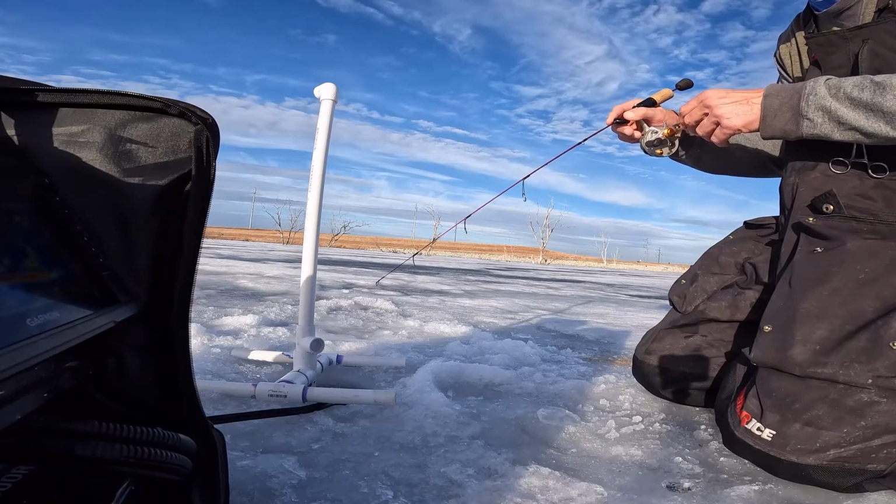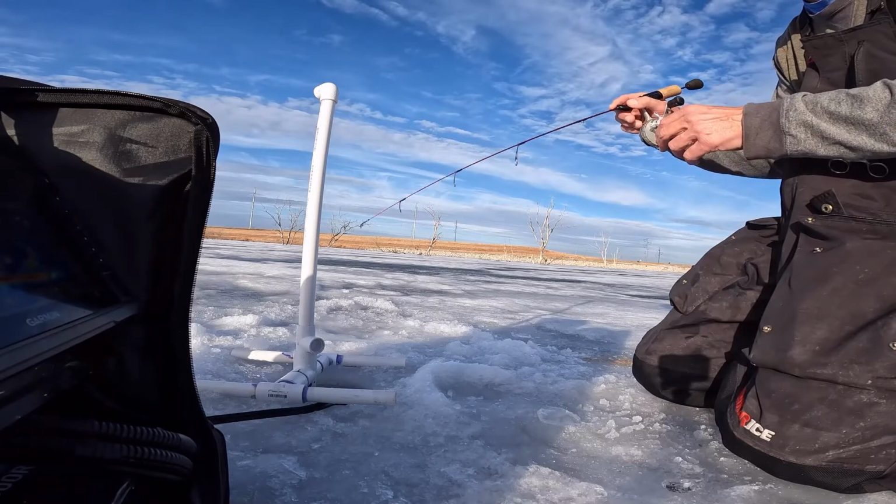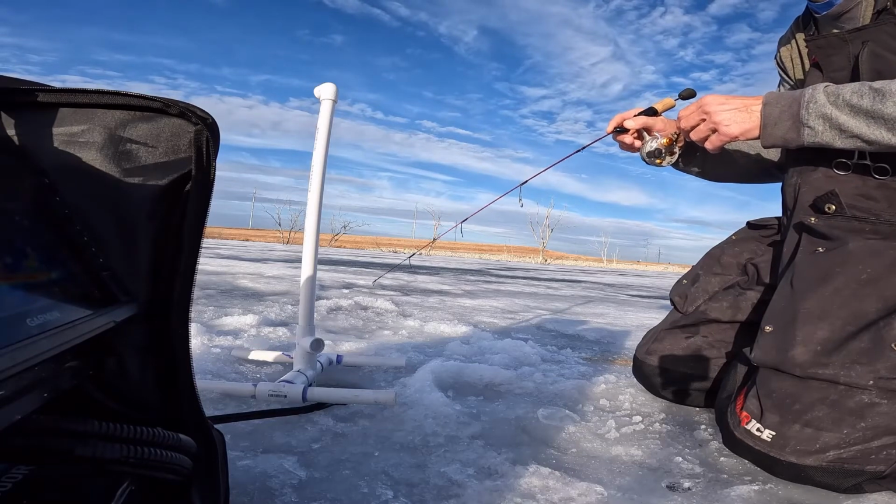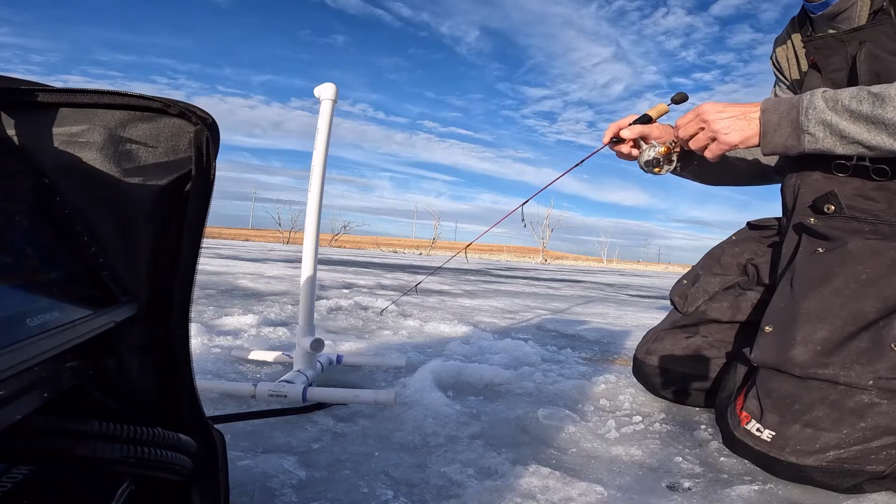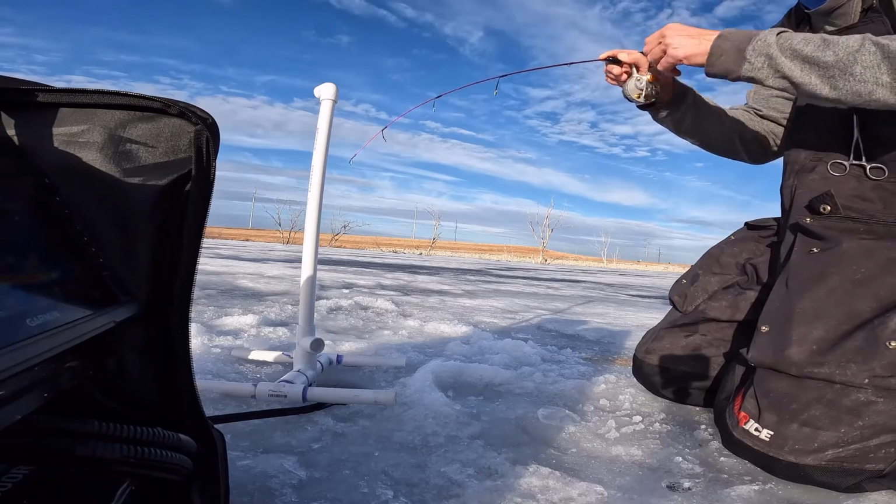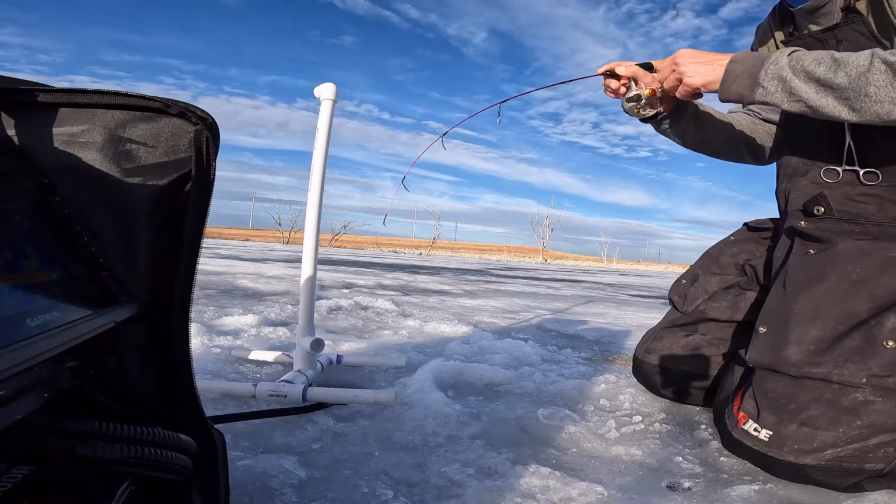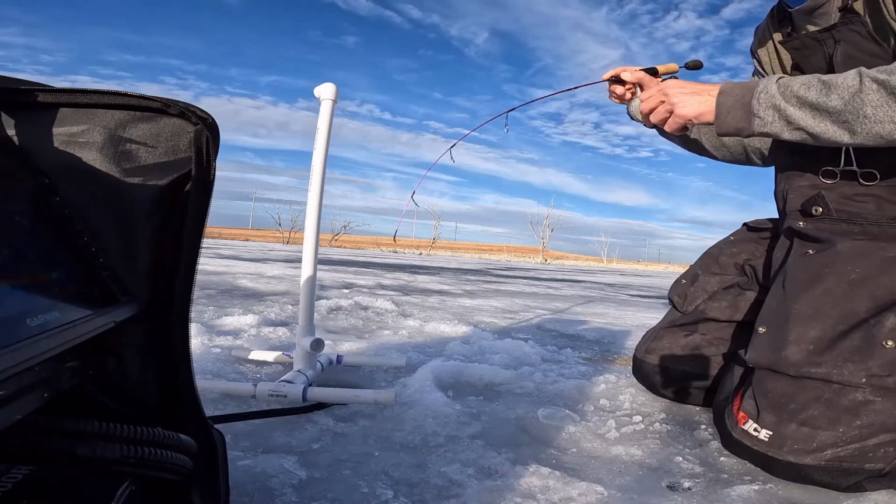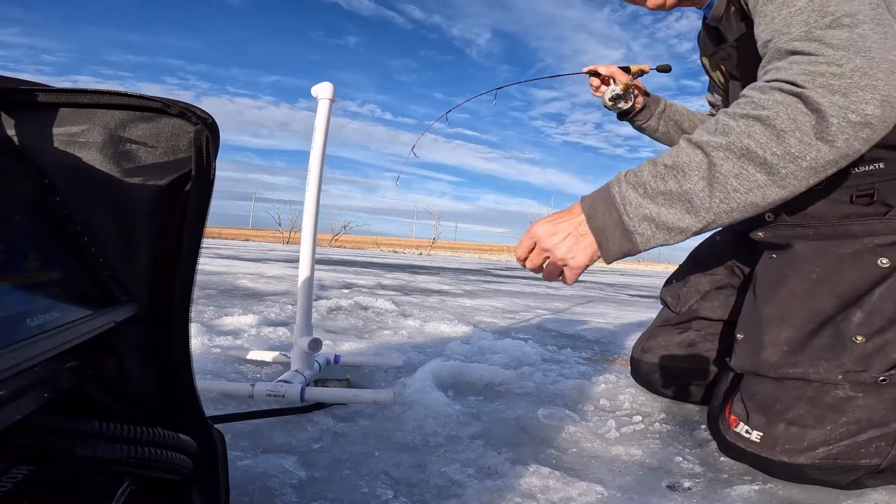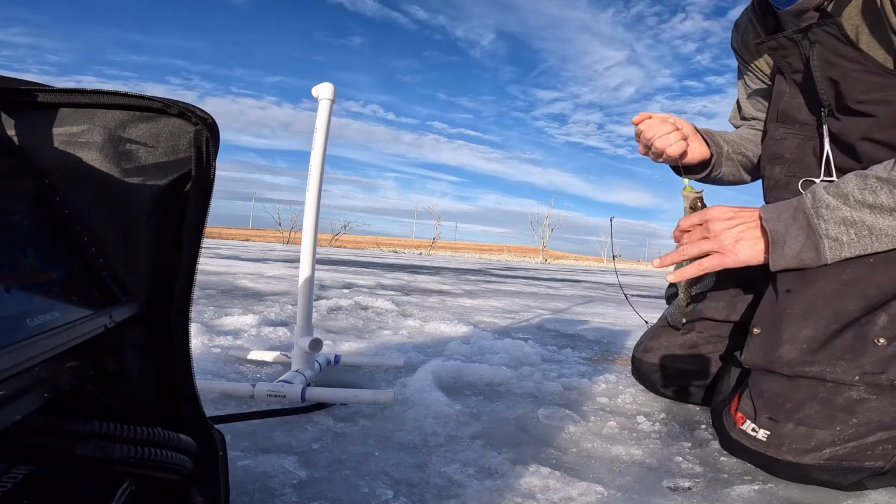Come on, dude, bite. You're just missing it. Send the ones up here that want to eat. There you go, Fred. There you go. Little crappie. See how he's shaking his head right there? Oop, a little bigger than I thought he was.